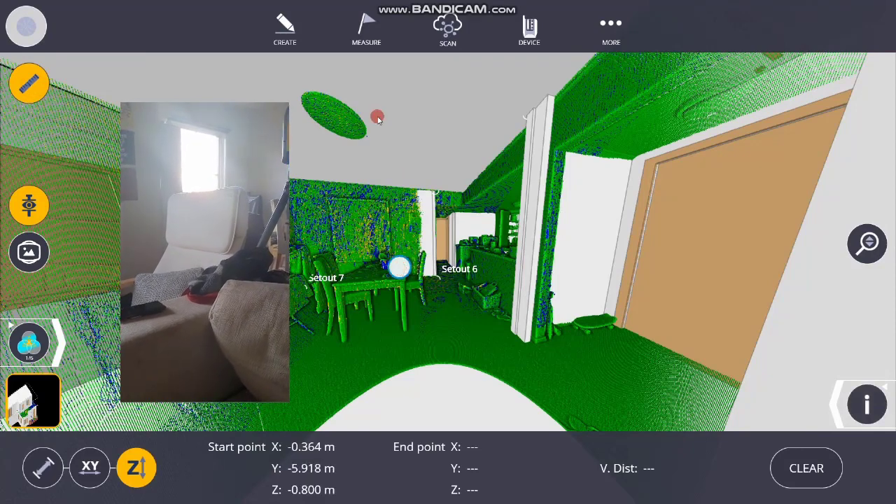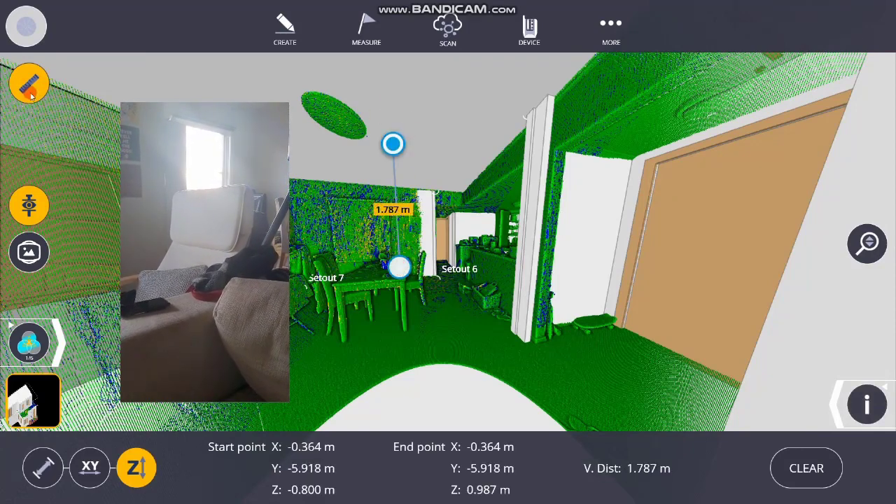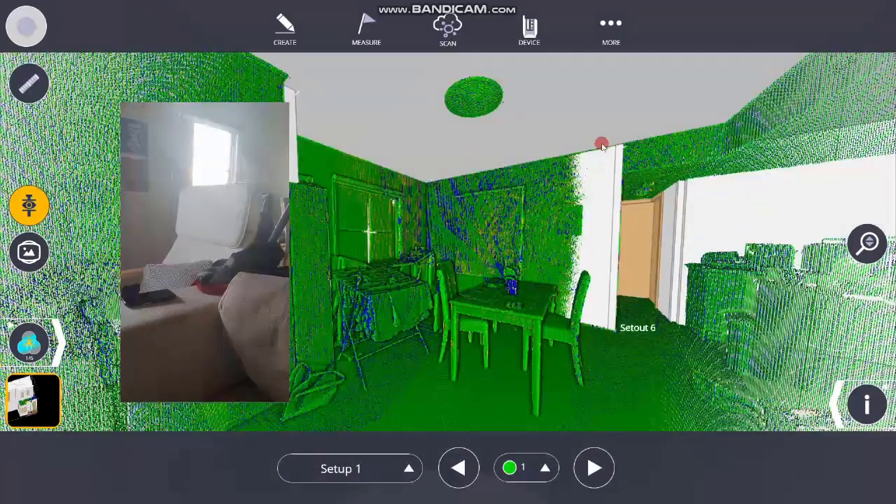And we can take measurements, just a basic one from something in the point cloud to something in the model, just to see what our clearance is to the ceiling.